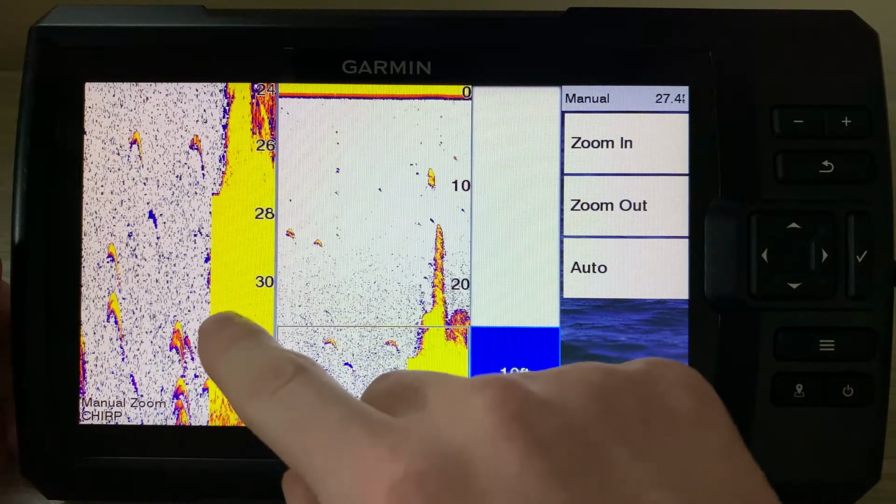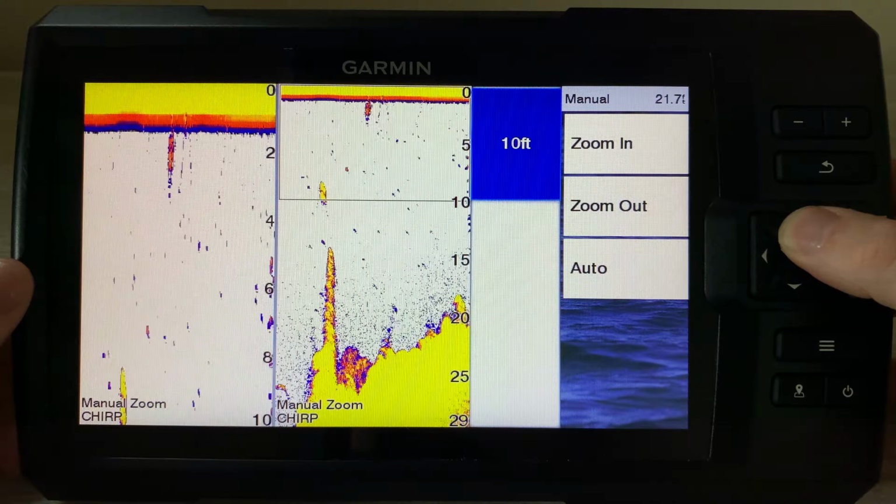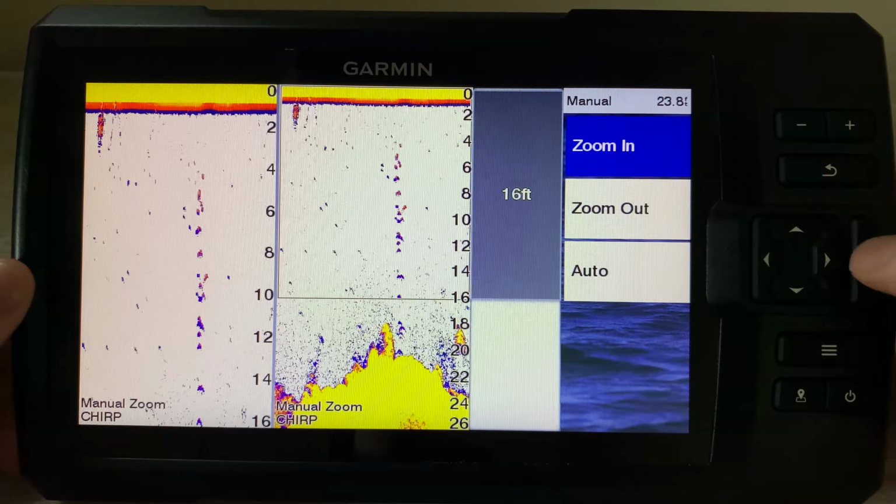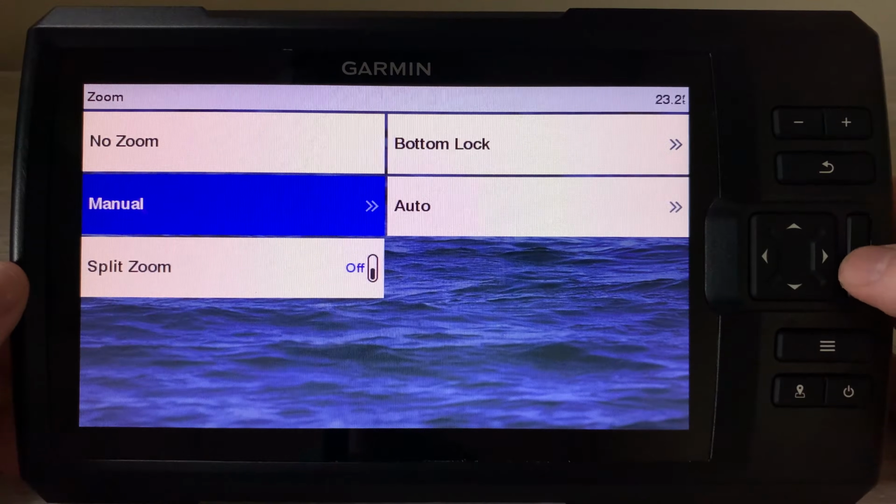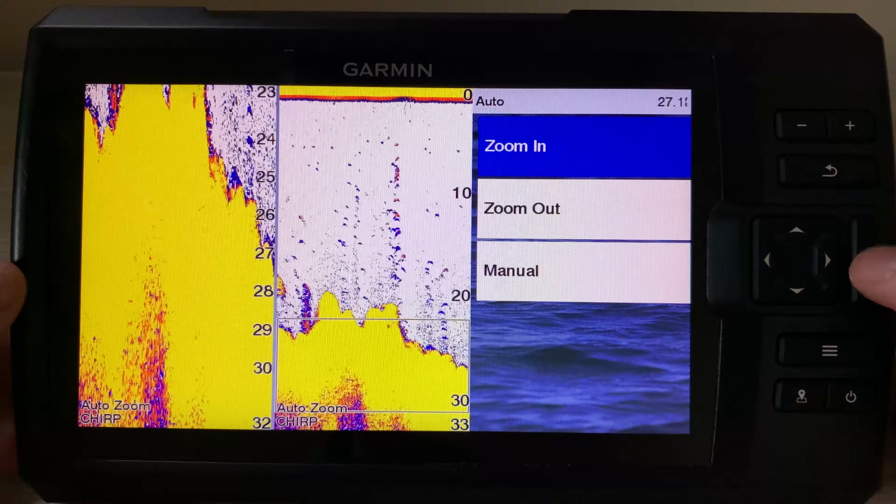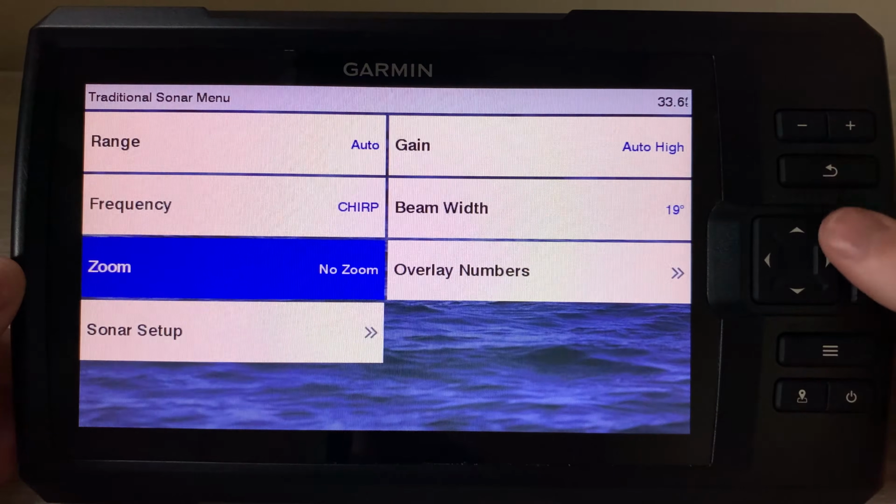Of course, now it's going to change. We could zoom in on just this section here to see what we want. And this just looks like it's showing about a 10-foot swath. And if we came over here, we could zoom out to get a bigger swath. Or if you really just wanted to target a certain depth of water, you could zoom in like that. And it'd kind of show both of those. So you got a zoomed in look at some of it. Okay, let's exit that. There's also auto, which I guess is still the double that you want. And there's that split zoom to turn it on and off for that feature. So if you wanted that. We're just going to do no zoom.